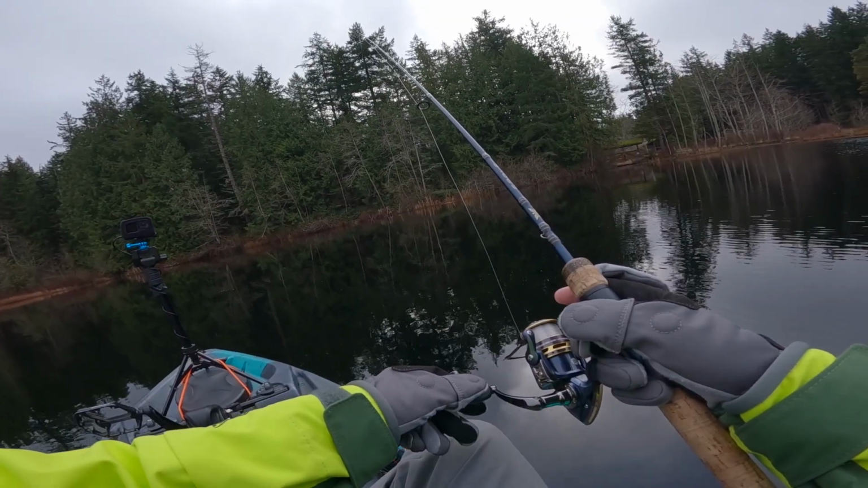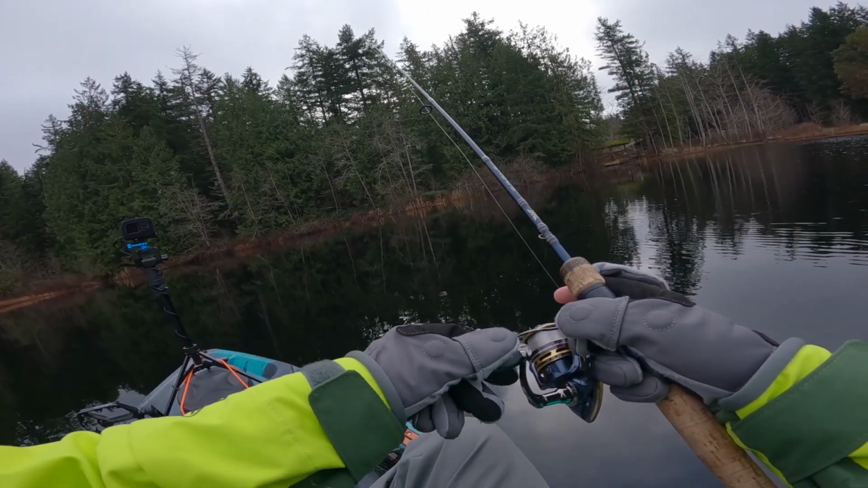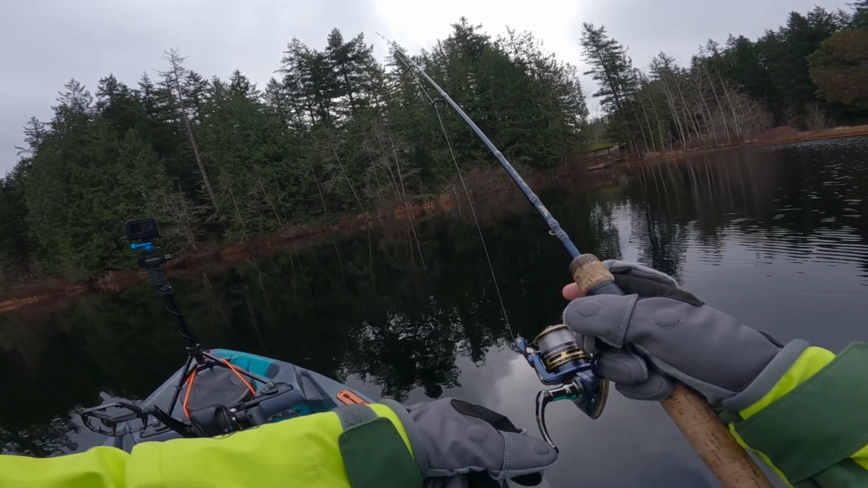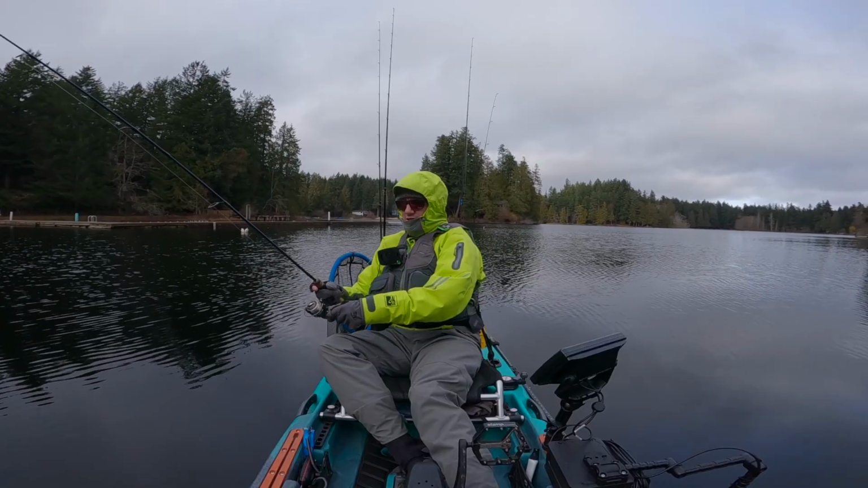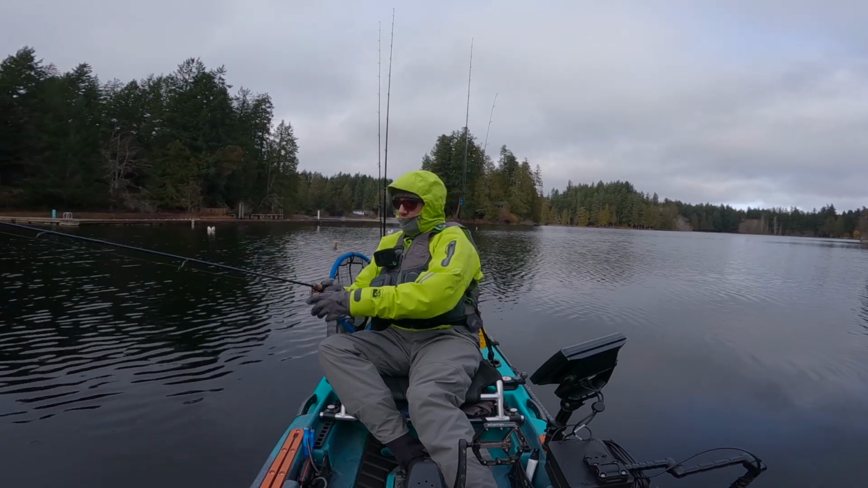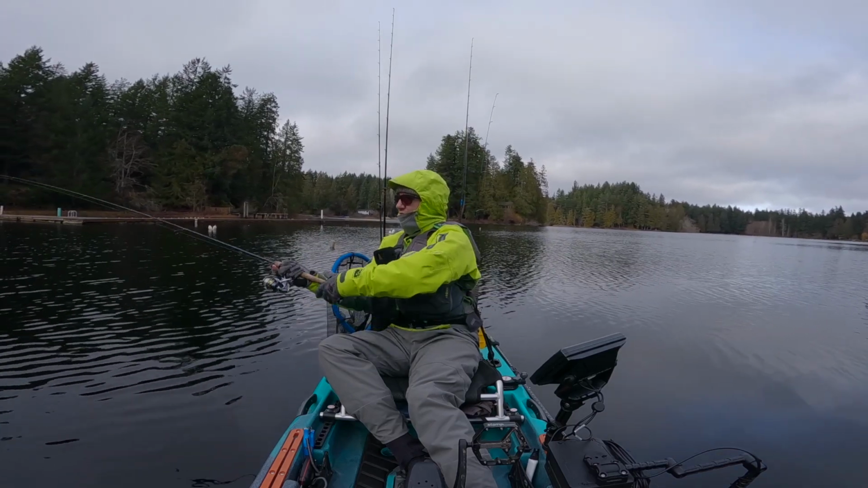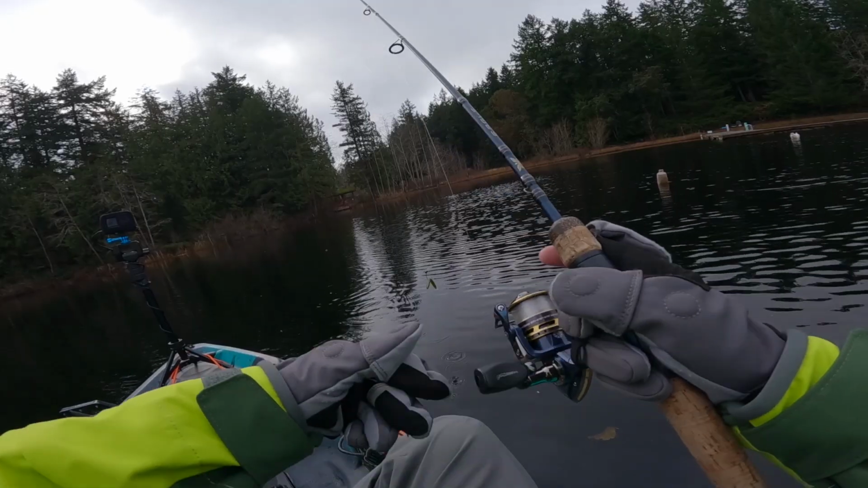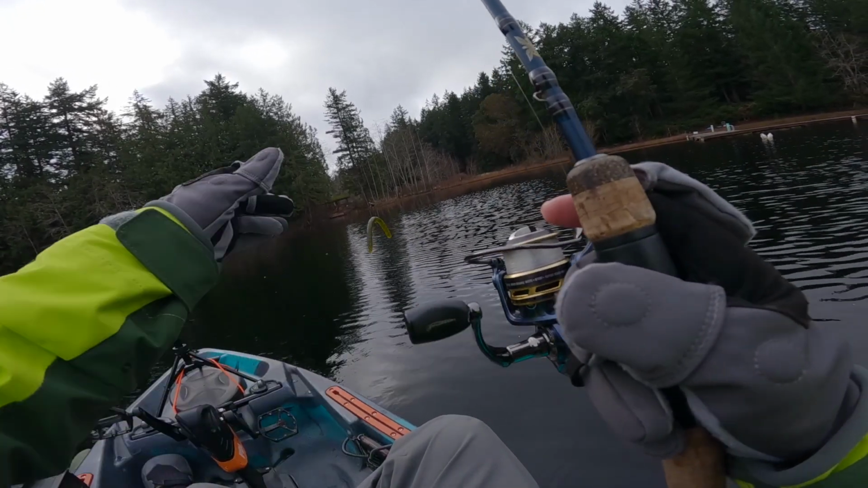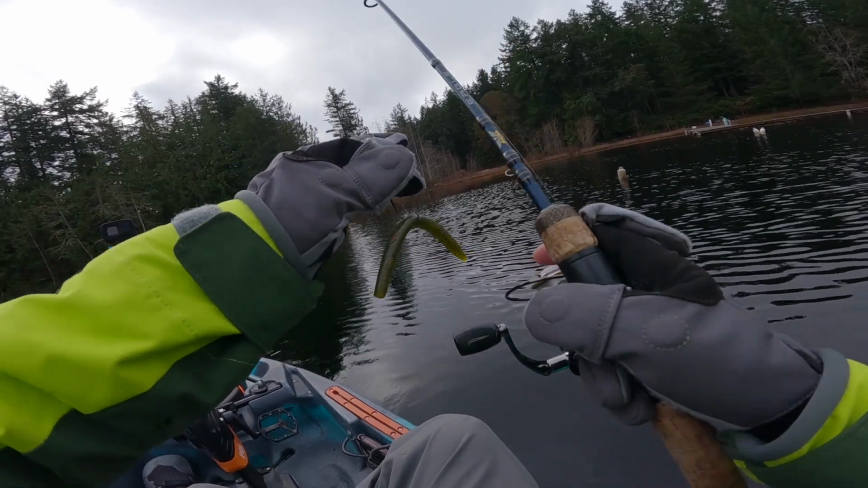We'll give a few more casts at this wacky worm, and I think it's time to switch to the ultimate finesse setup I got. We'll get out that little trout worm that we caught a bass on the other day. Surprised we haven't caught something. I kind of thought that throwing this wacky worm right where we found him was going to be the ticket. But all right, well, we've thrown the spinnerbait, which was my first idea. We threw the wacky worm, which was my second idea. Let's move on to our third idea.